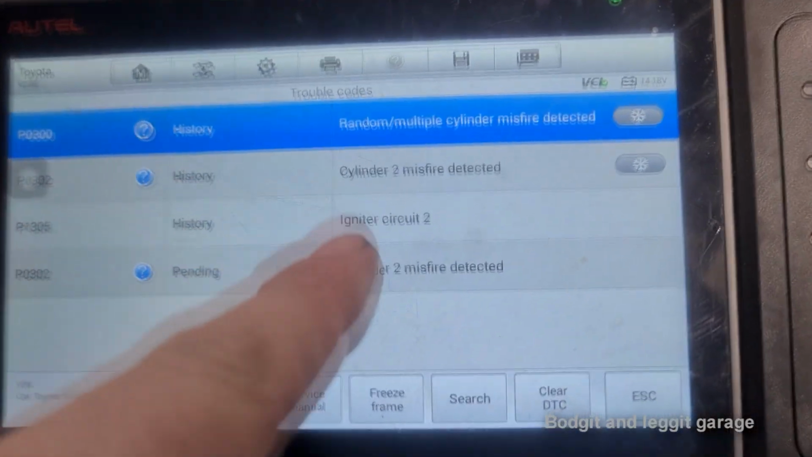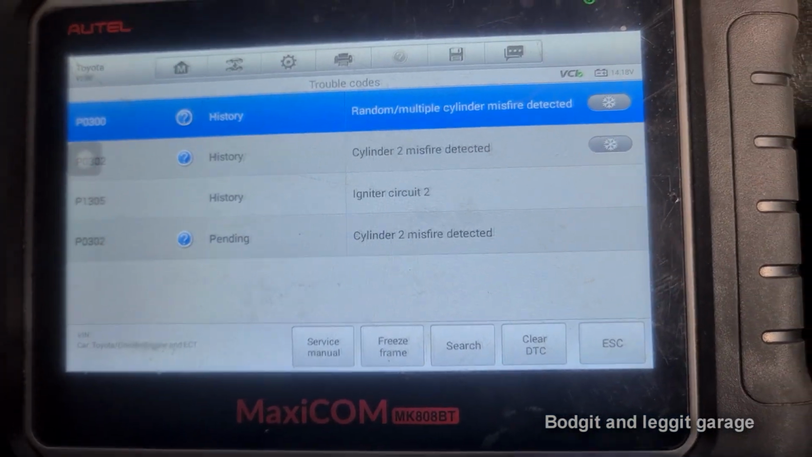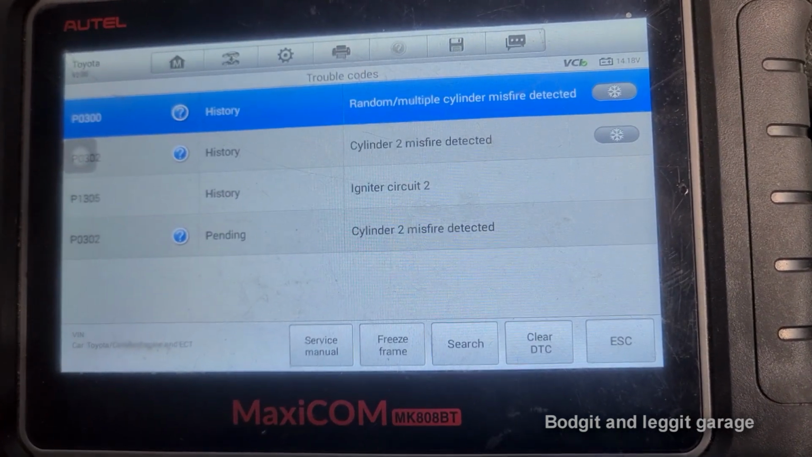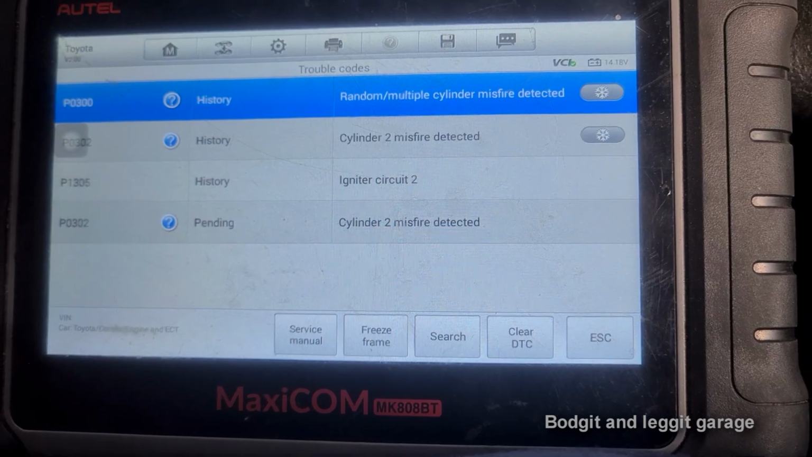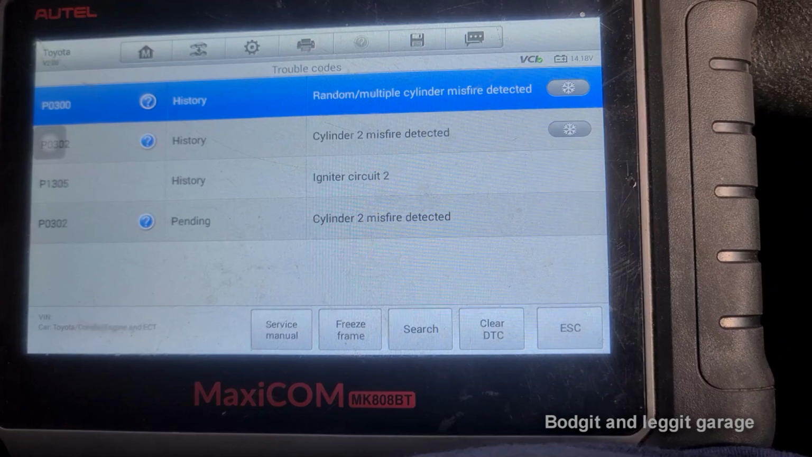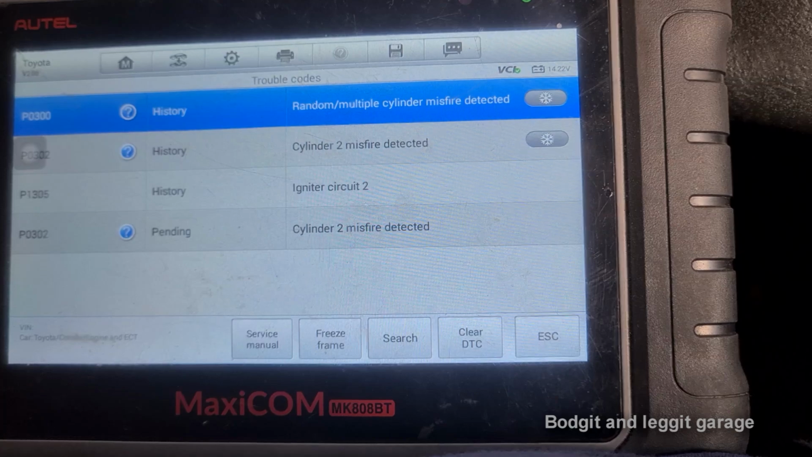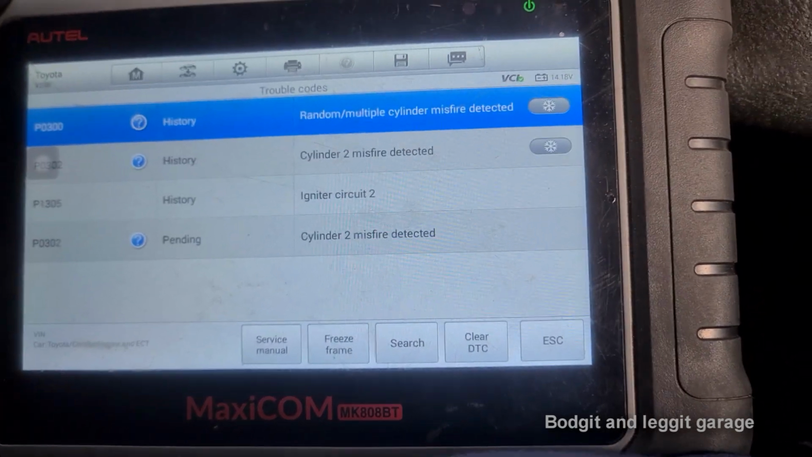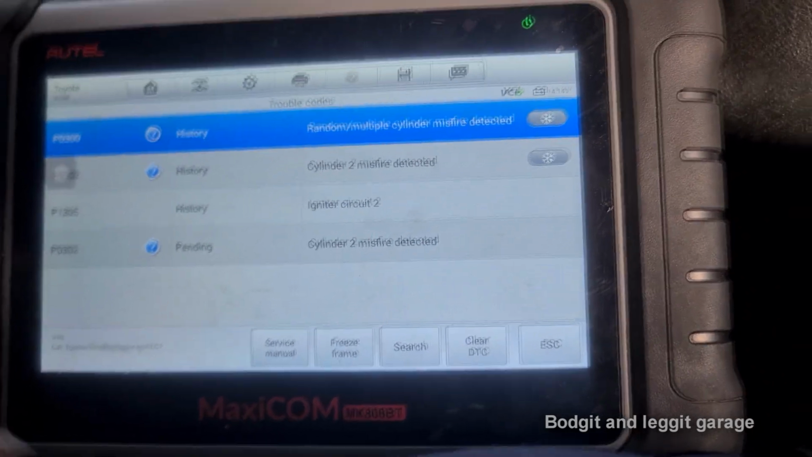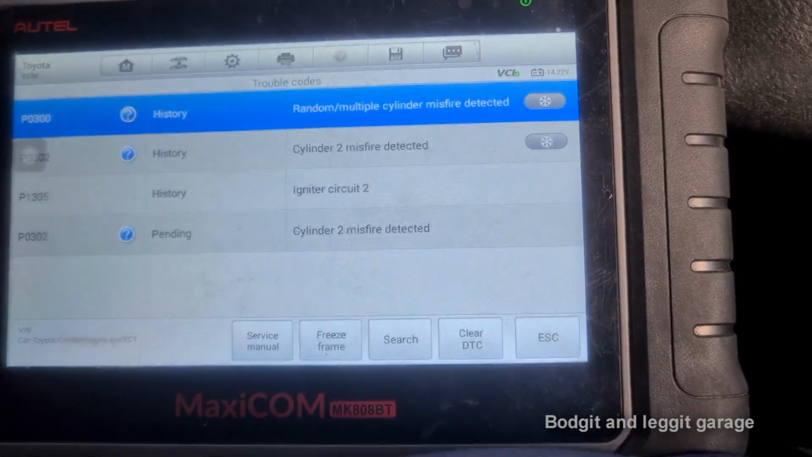Oh, boom! See? Misfire and history. So that proves both things. It proves the thermal imager was right, but it also proves that at the minute it ain't bloody missing. So yeah, I suppose you could say you don't really need a thermal imager for this particular problem because it does say it on the scan tool, but for quick easiness, the thermal imager was there a lot quicker than the scan tool. And again, it's a diagnostic aid, isn't it? It's like everything, it's a tool that's going to help you.